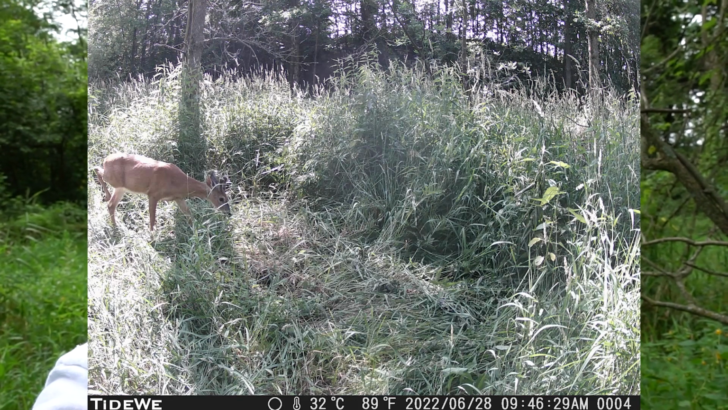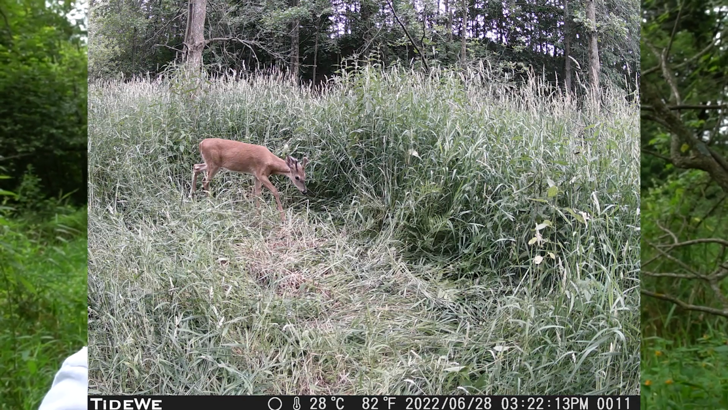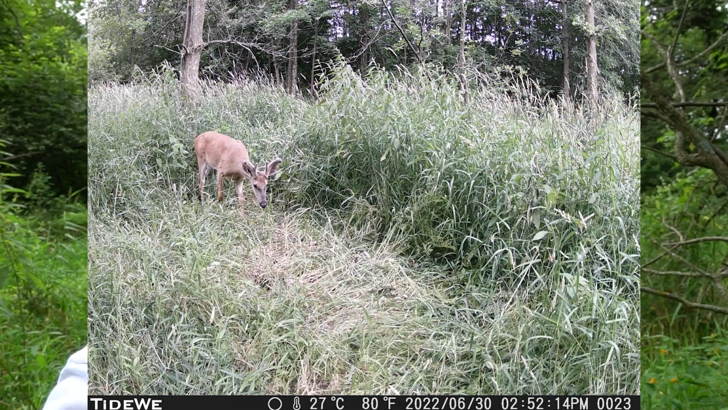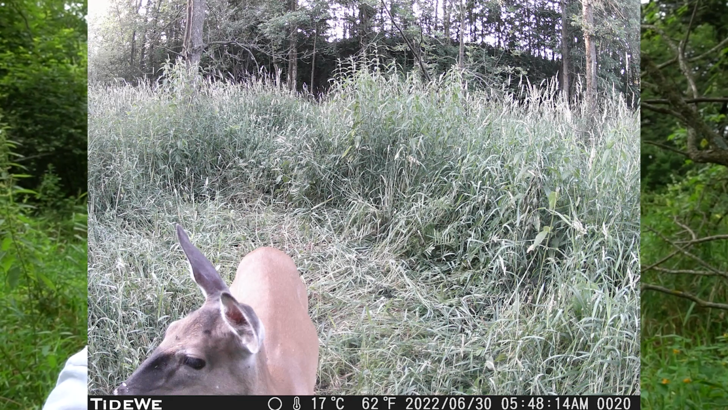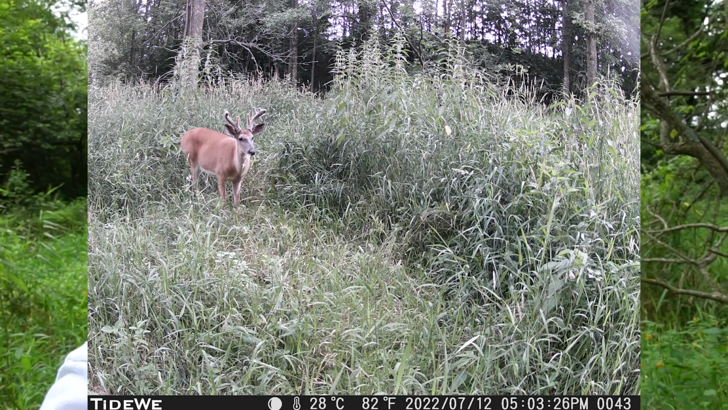Obviously we got some bucks on camera. We got a lot of does on camera too. Some big does that got really close to the camera too. And a lot of these deer are not camera shy, so it's cool seeing a lot of these bucks grow throughout the year.